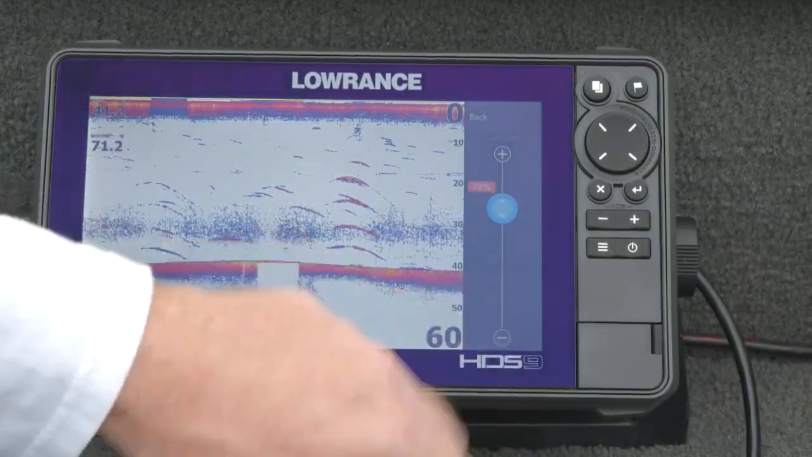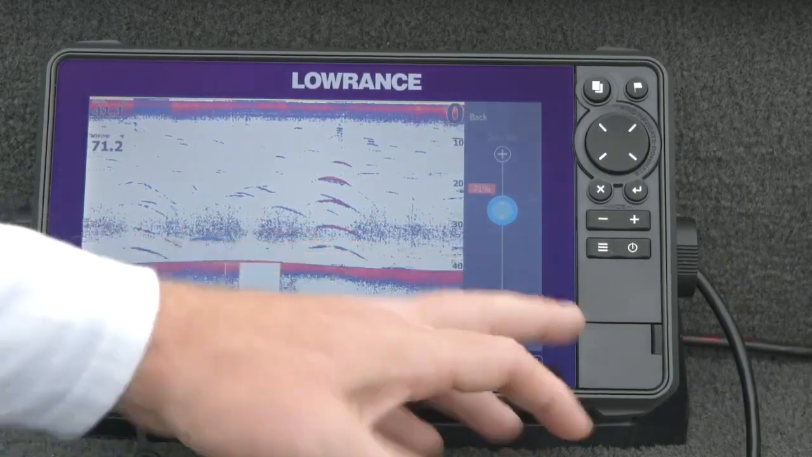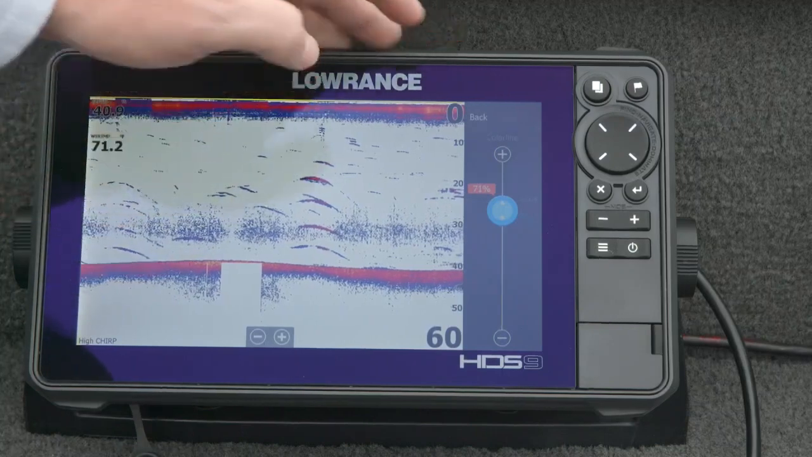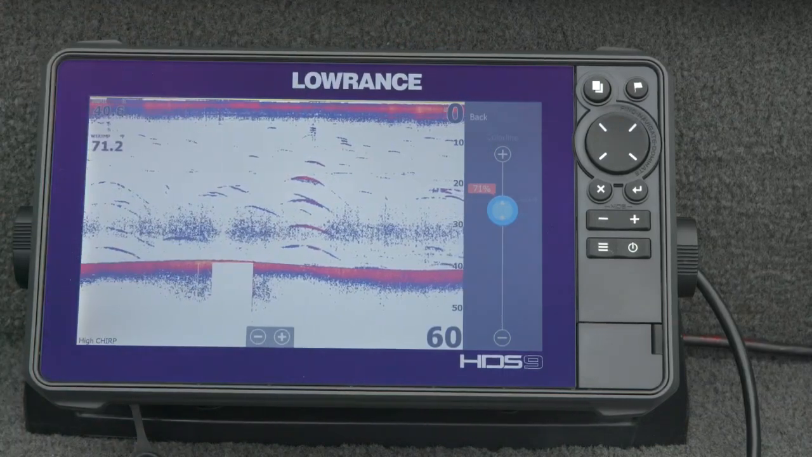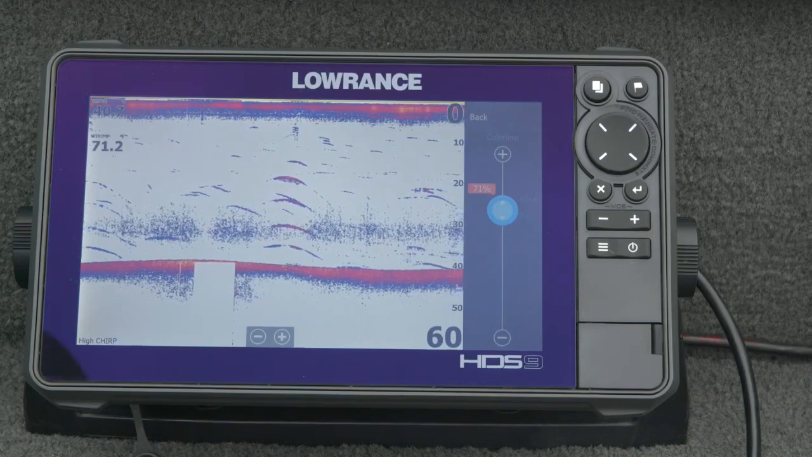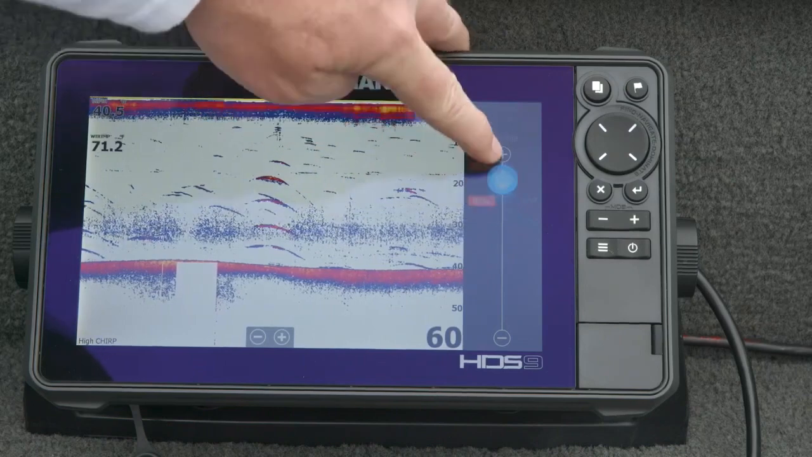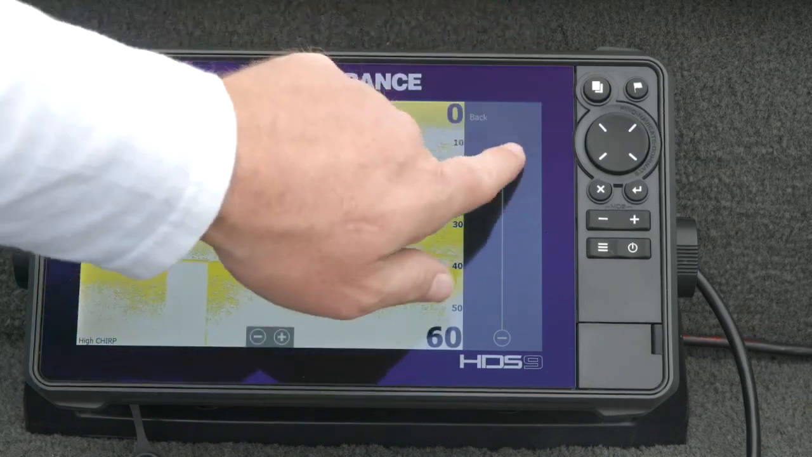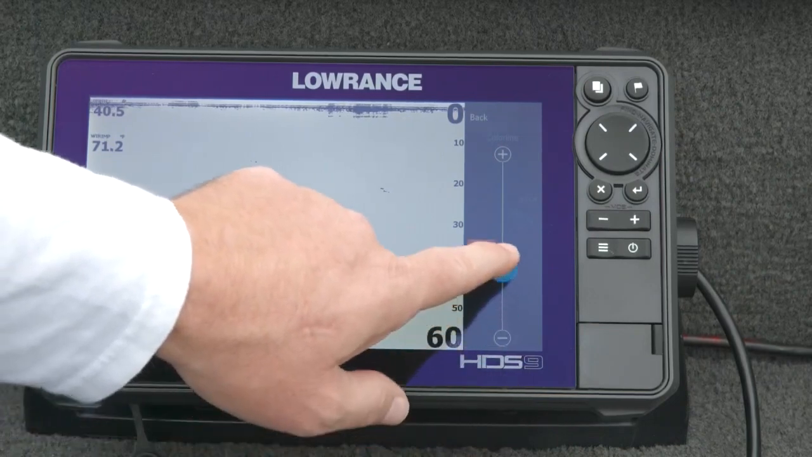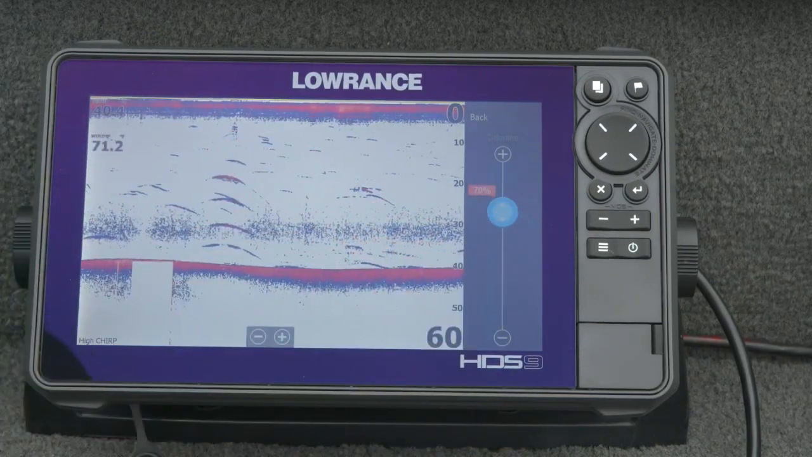Or if I just wanted to clean it up and get nice solid arches, we run default right around here, where I can get a nice red arch. There's not a lot of yellow pulled in. Again, that's more of an advanced setting, I think, for people mainly trying to get bottom hardness information. But again, it's a personal preference setting. You can go too high and wash the whole image out. You can go too low and get back almost no information. I usually run mine upper 60s, low 70s, to get a nice good balance.